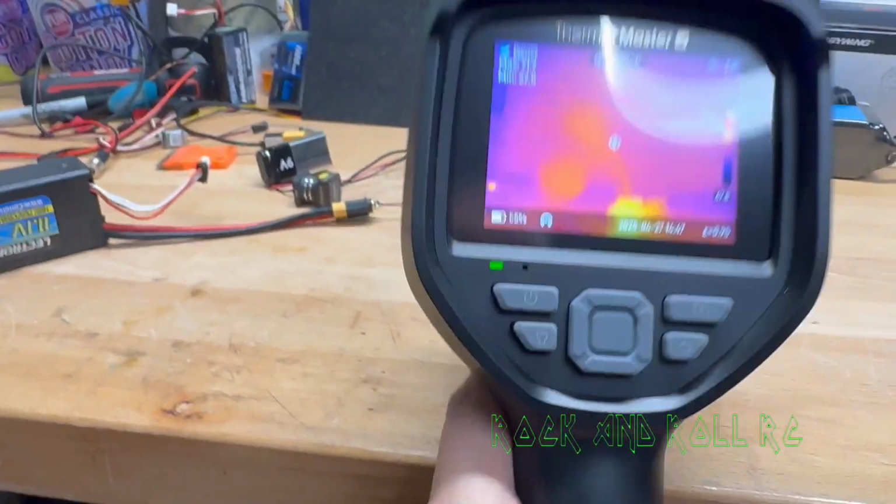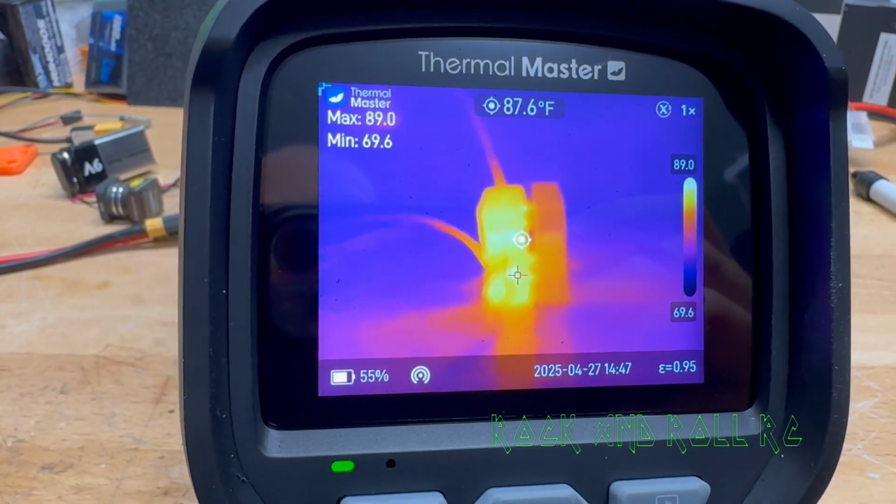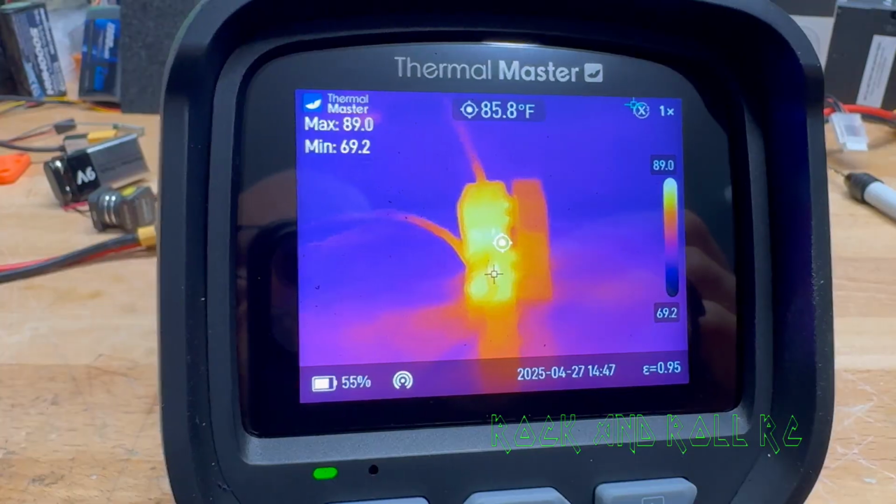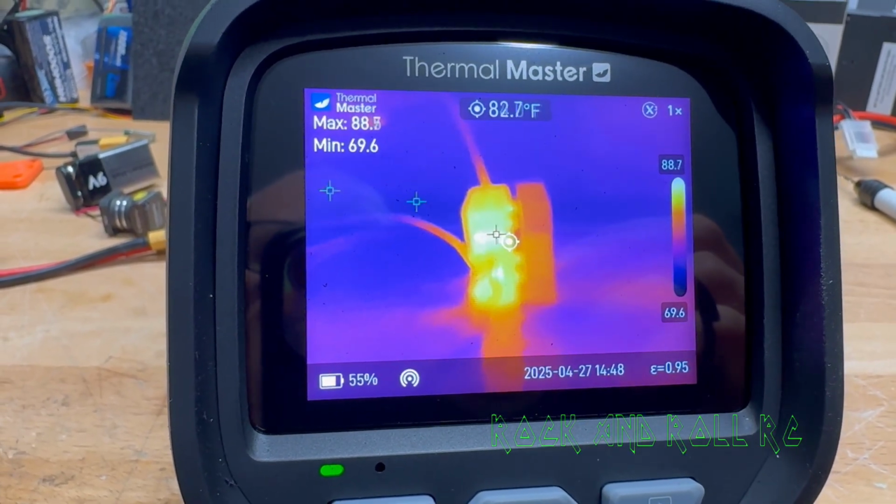Our first test with the fan ingesting fresh air into the heatsink side, we're reading about 90 degrees, and it's going to go a little bit higher than that by the time our tests are done.